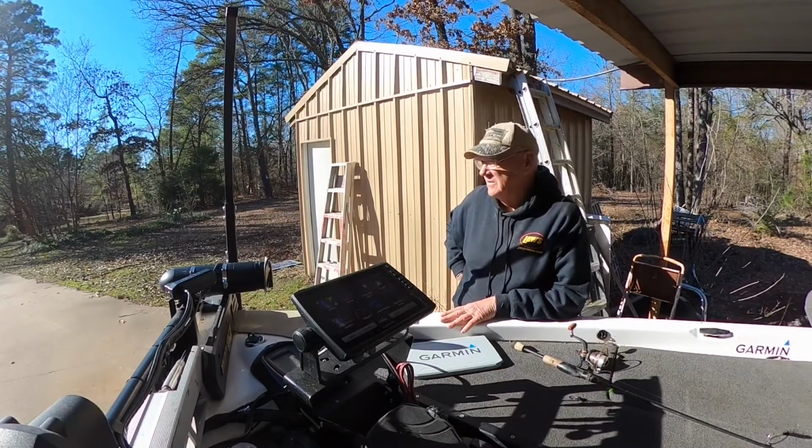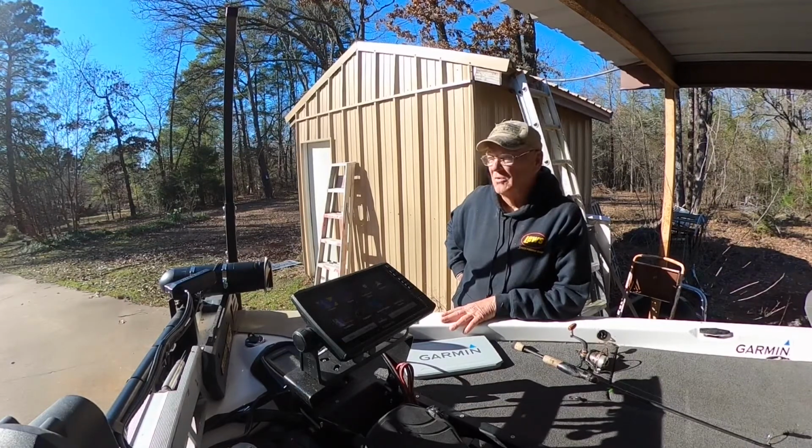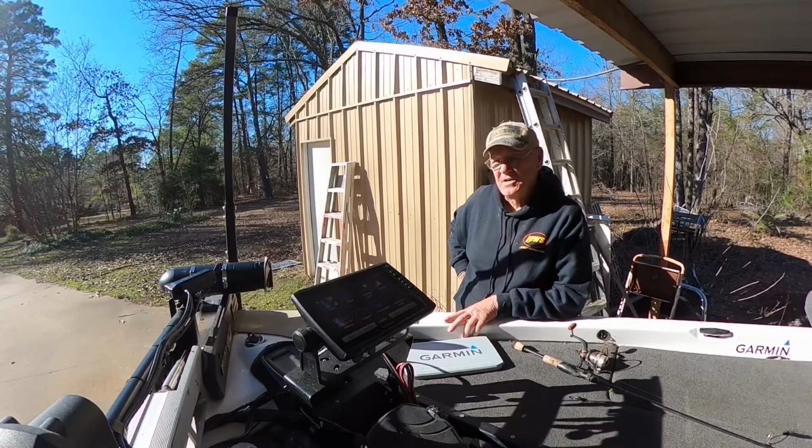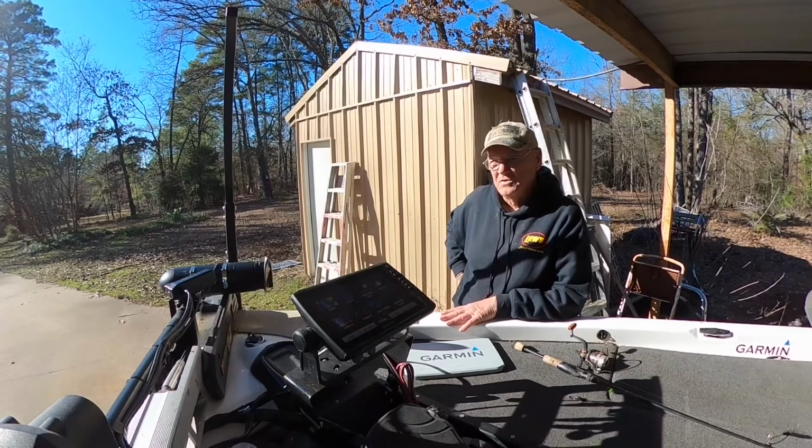After trying for bass for about an hour or so and not getting a bite, I decided it was time to do something different. The water temperature is still about 51 degrees here in East Texas. It's the last day of January, and the bass just really haven't started to do it yet. Some big ones being caught, but not a whole lot. So anyway, long story short, I decided I'd try to maybe find a crappie.